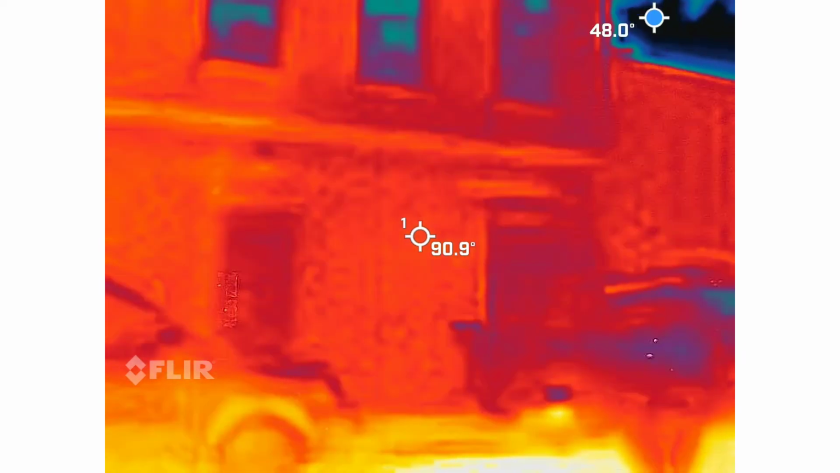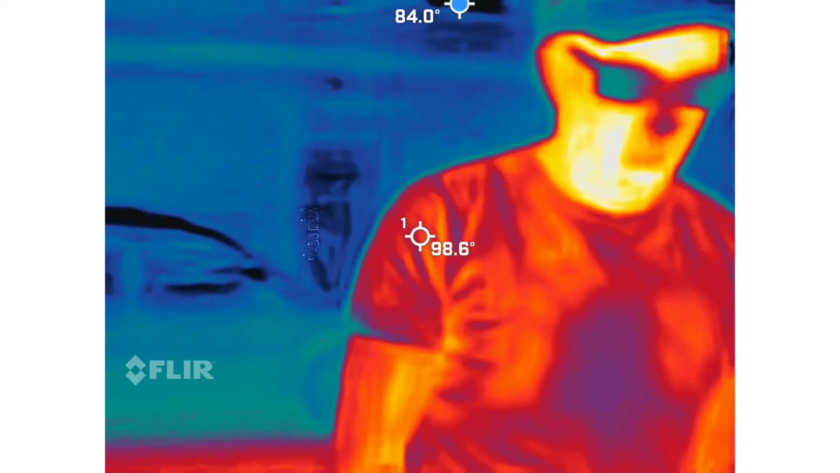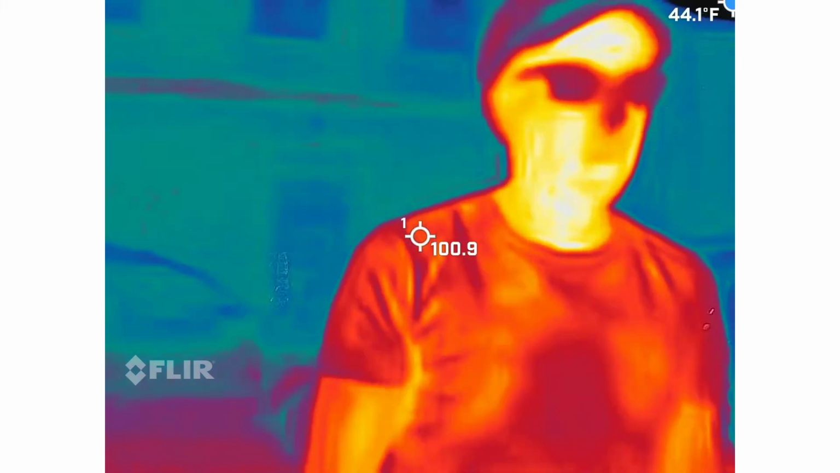Let's see. Oh, no. Oh, no. Didn't mean to flash it.